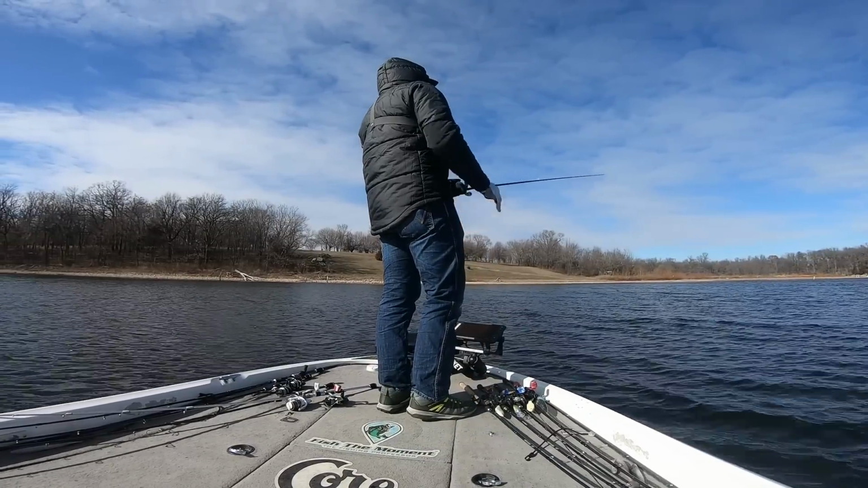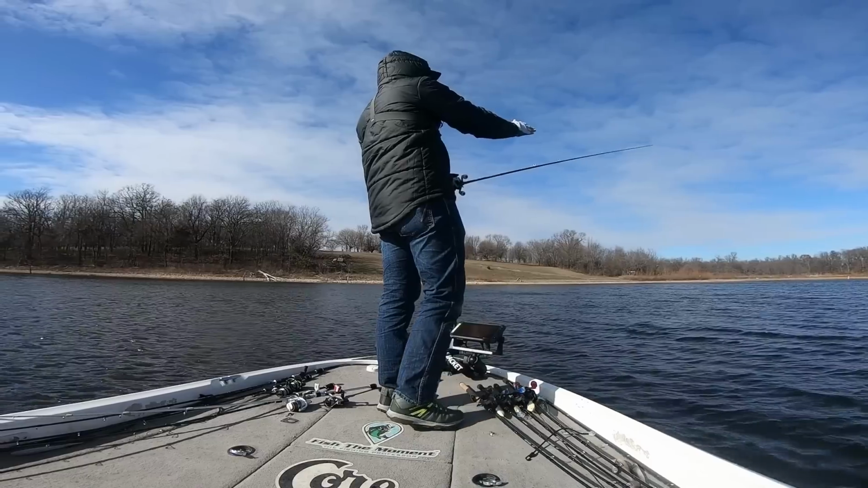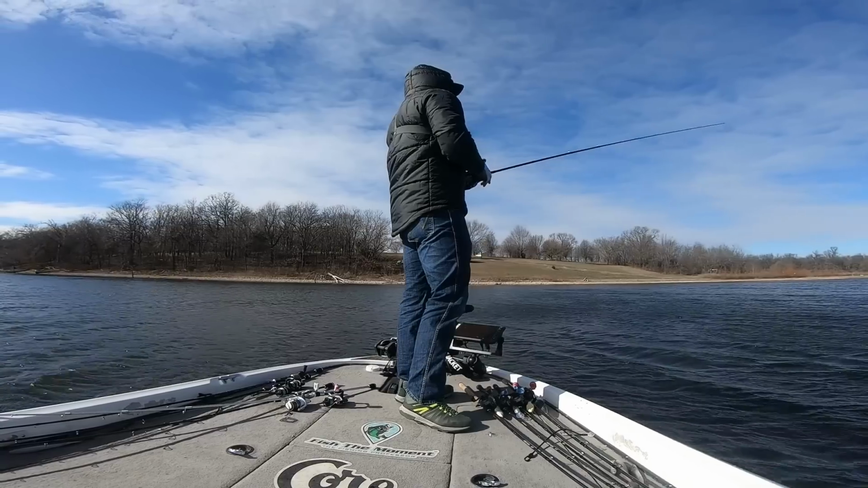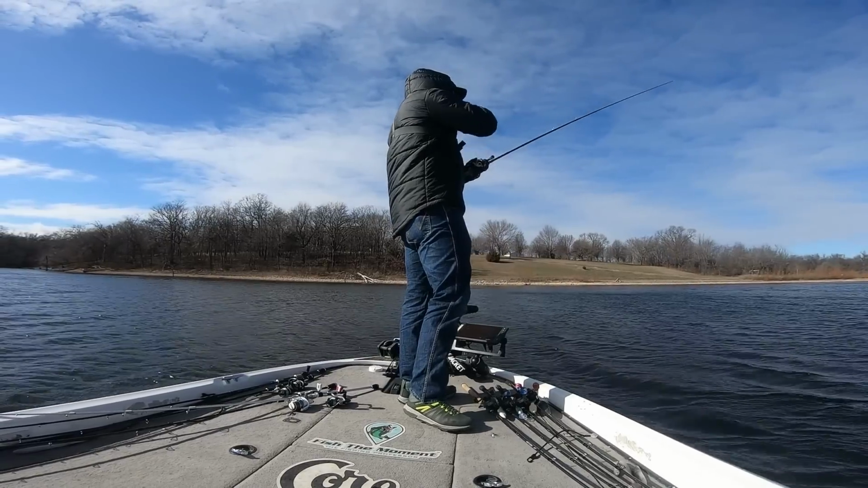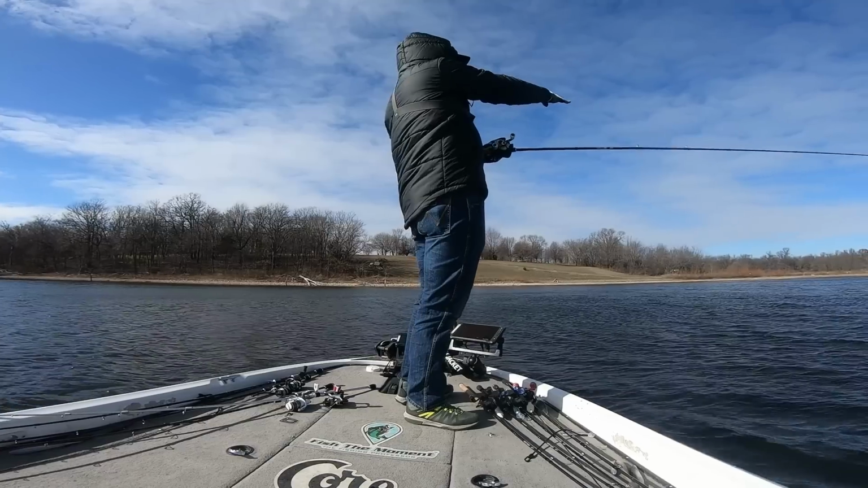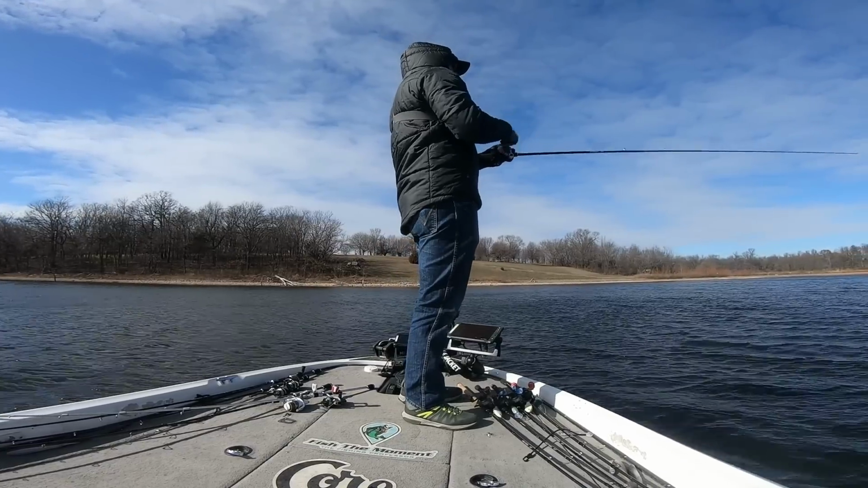But to get my cast and everything right, I have to be so much on top of the fish, and I'm getting blown around so much that it's just making it impossible. So what I decided to do is just pick up a jig and drag that thing right where the ditch meets this point here.